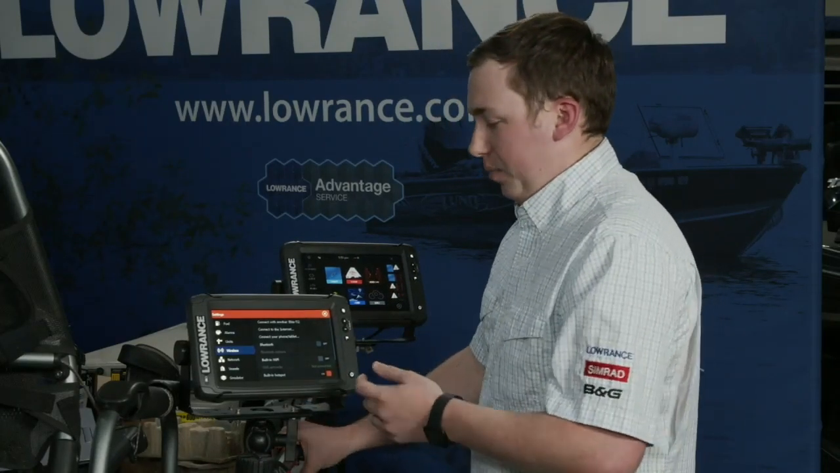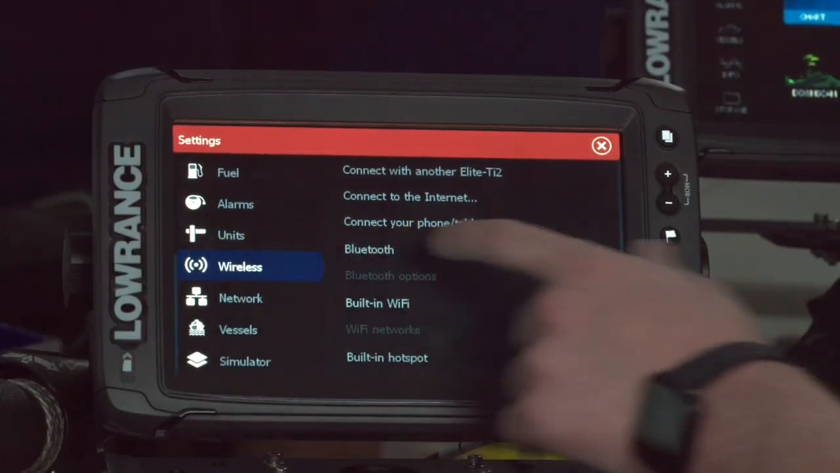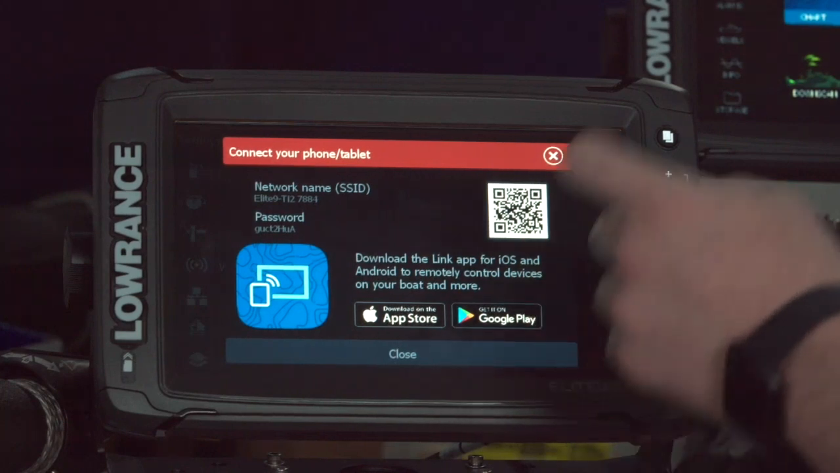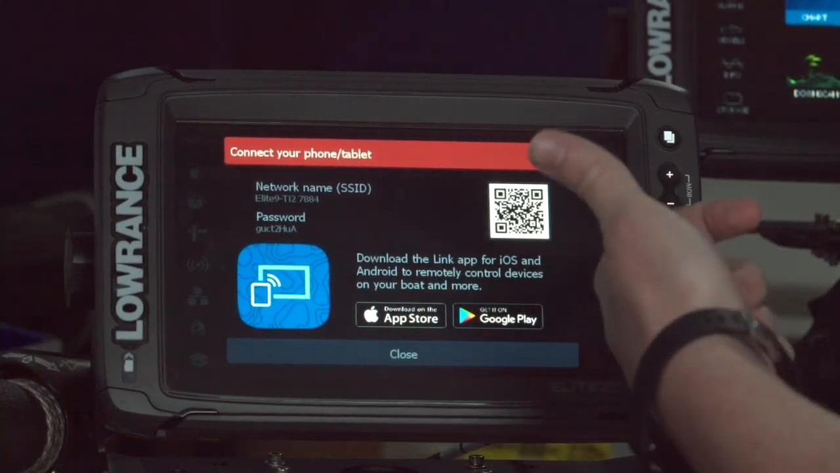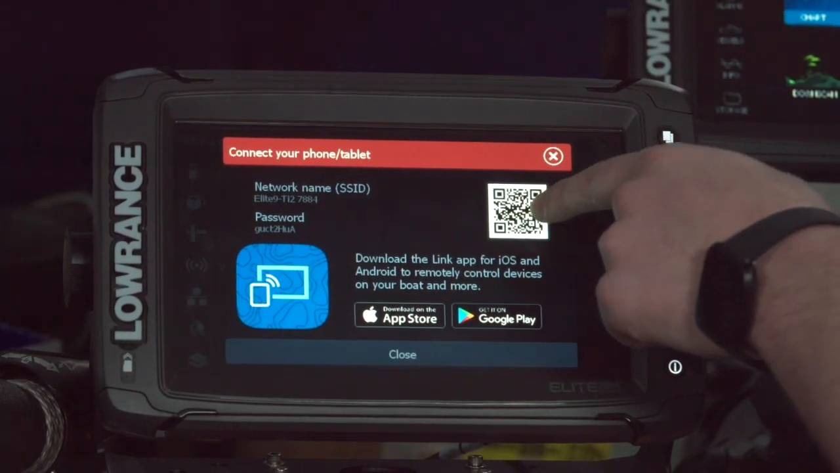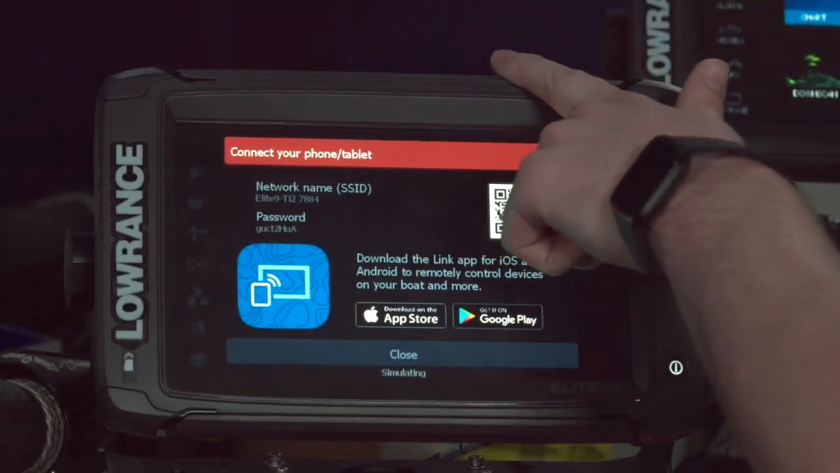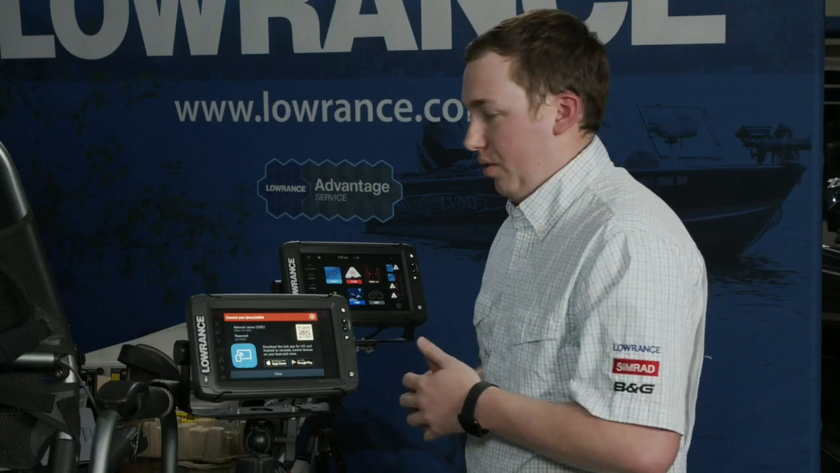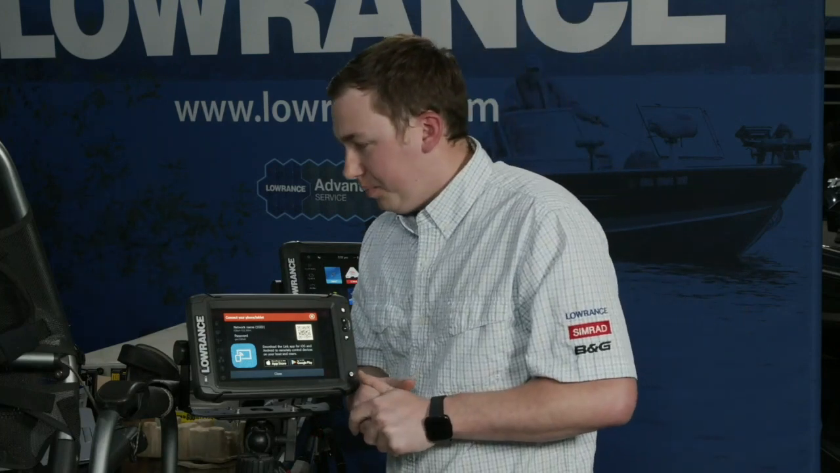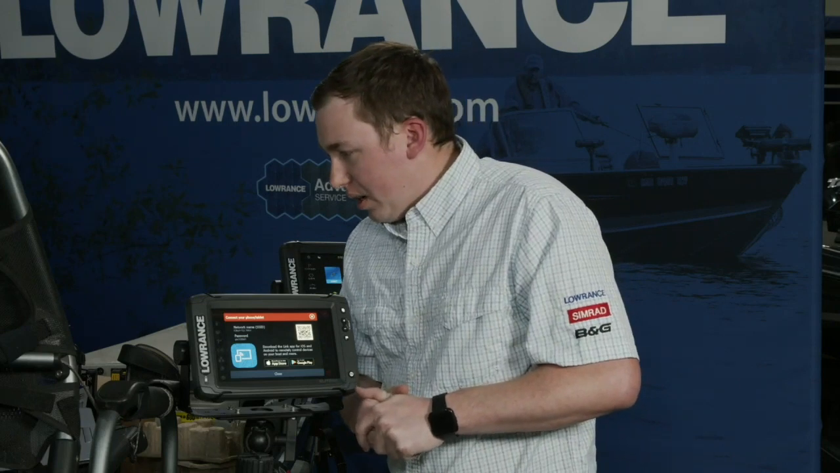Once you have that set up, you'll come into your wireless settings menu, and you say connect your phone and tablet. And then once you have the Link app, you can actually just point the camera on your phone at this QR code here, and it'll automatically connect you to the wireless network that the Ti2 is generating. And then once you're in the Link app, you'll see the Ti2 here, and then your screen will mirror across into the app. That looks like it, I think.